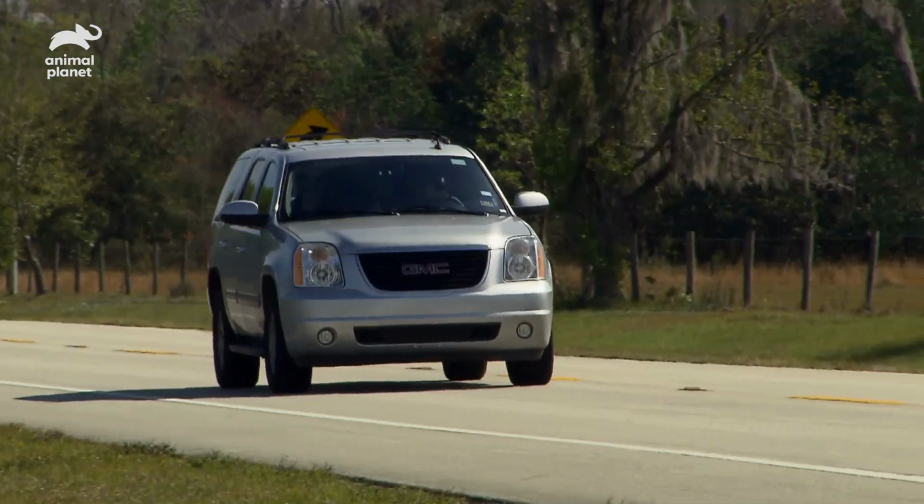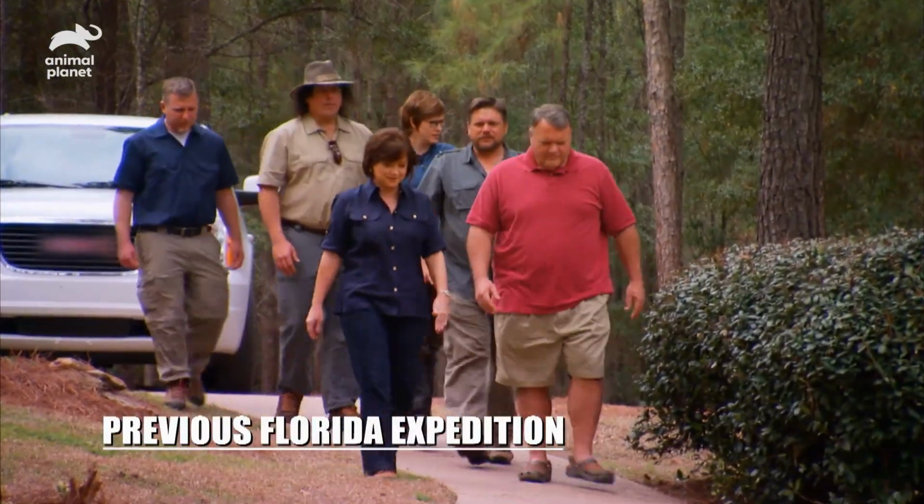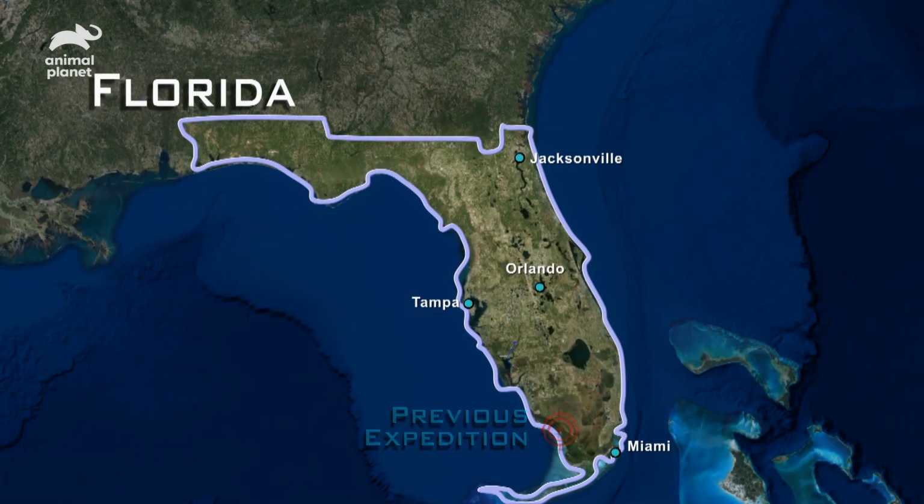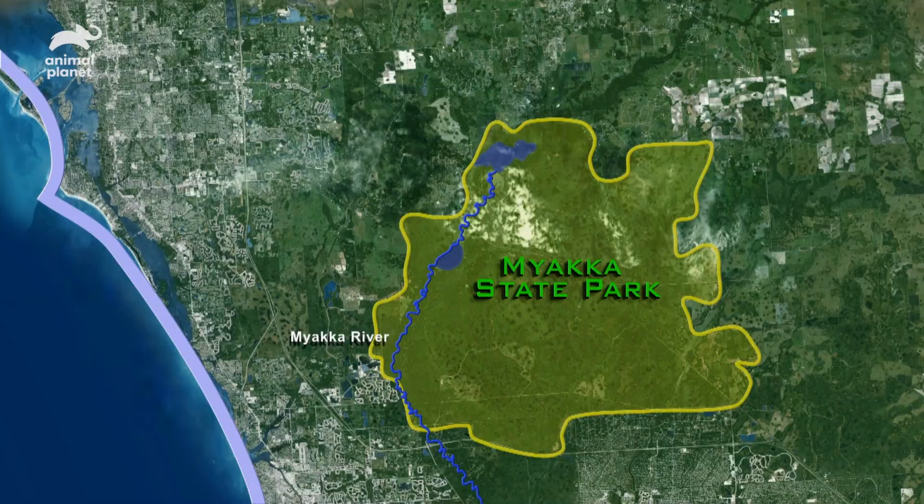Oh, it's so cool to be back in Florida. We've been up to the Panhandle part when we visited with the Bridges. And then one other time we went to the Seminole Reservation way down south in the Everglades. But so far, nothing has brought us to the central part of Florida until now.